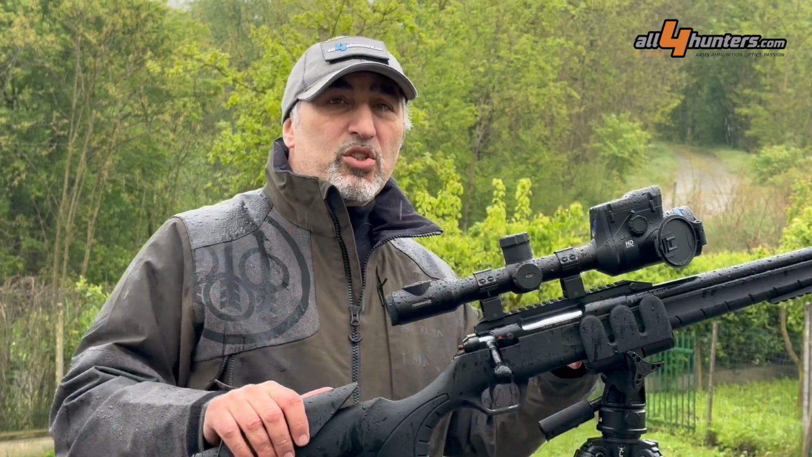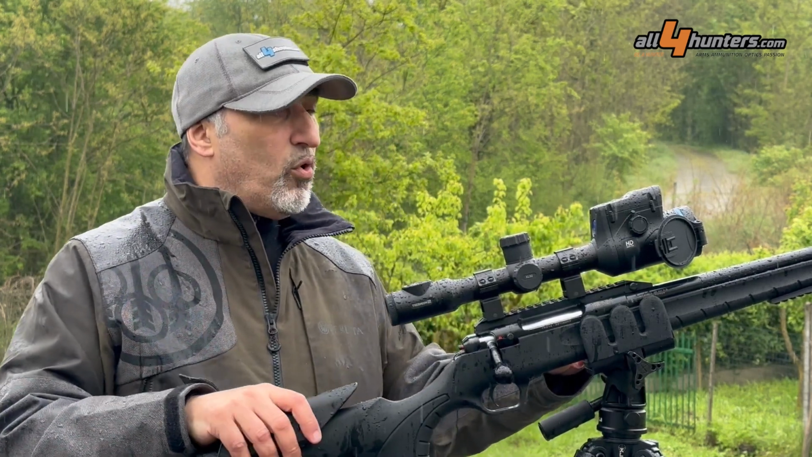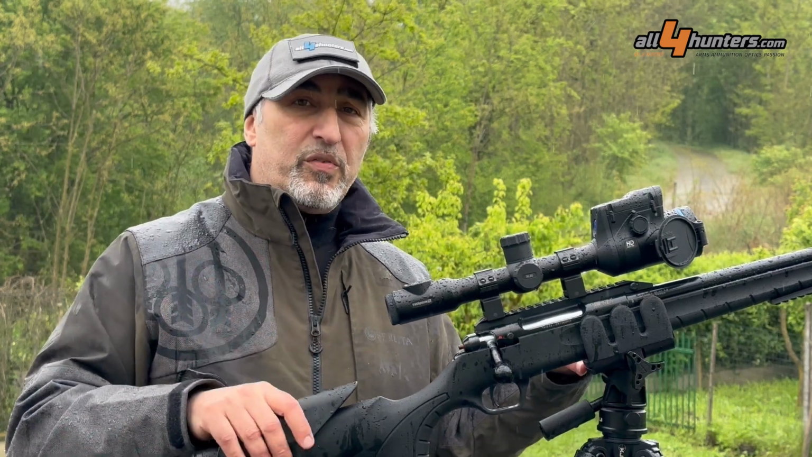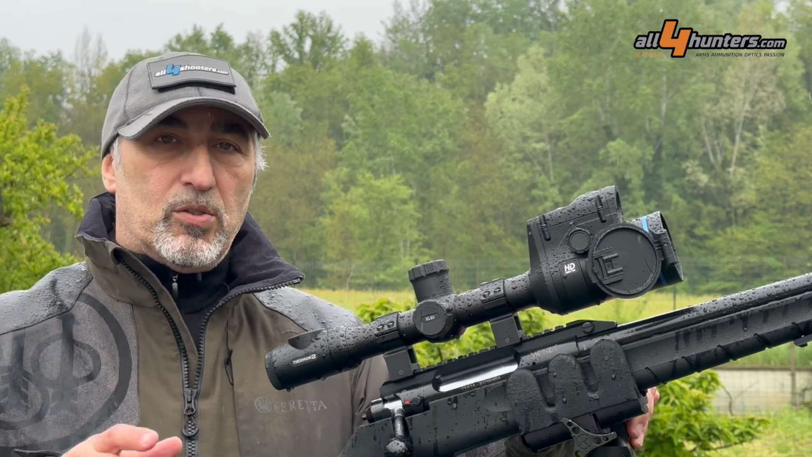As you can see, today is not a fantastic day, but it is the perfect day to test the performance of the Thermion II LRF XL50 and its amazing sensor that is integrated in this rifle scope. The sensor resolution of the XL50 is HD. This means 1024 by 768 pixels.